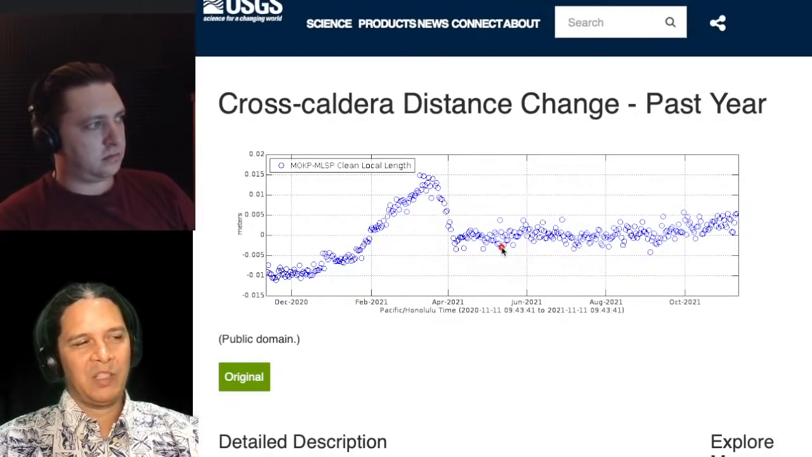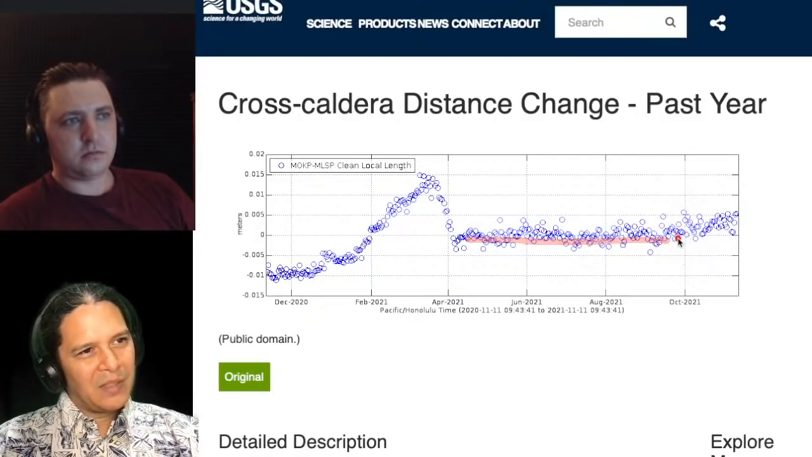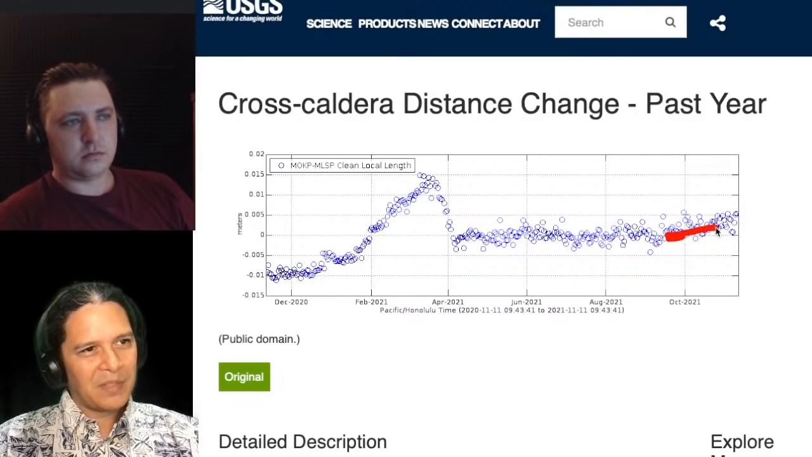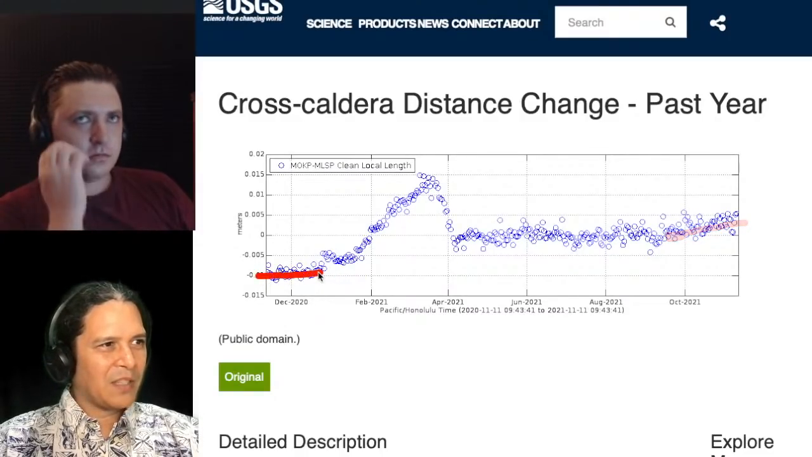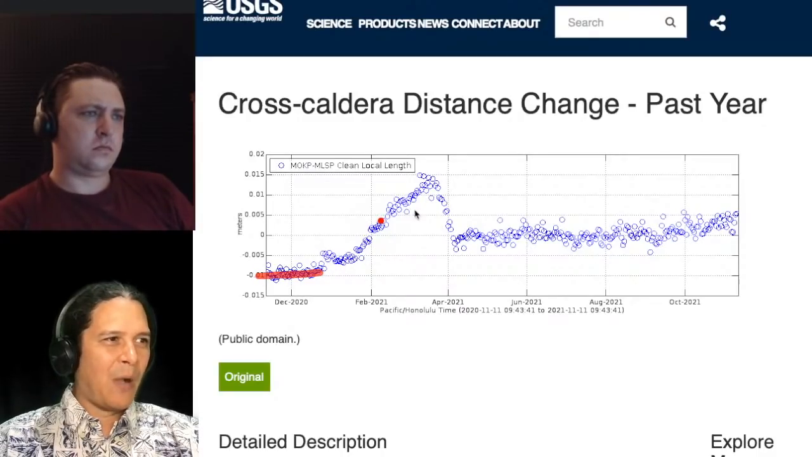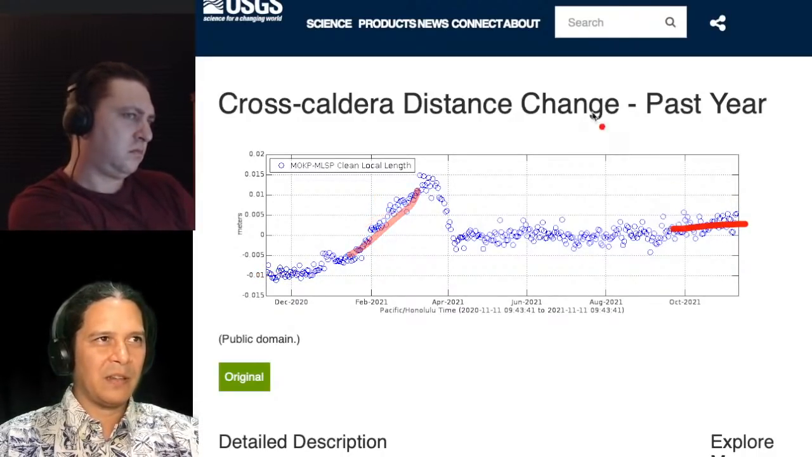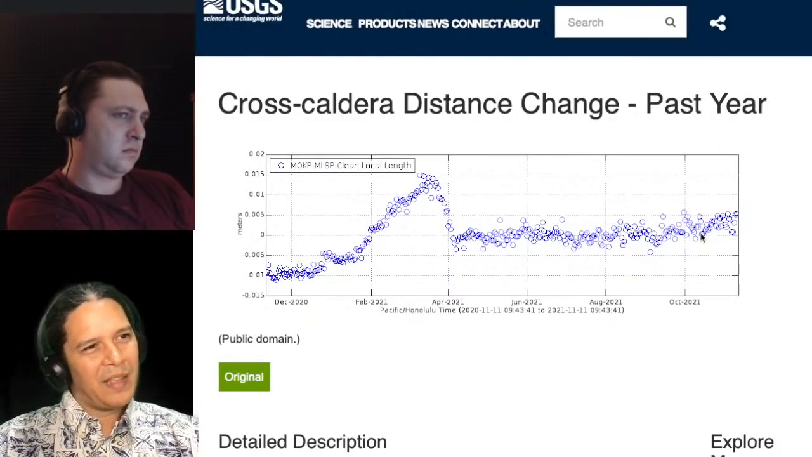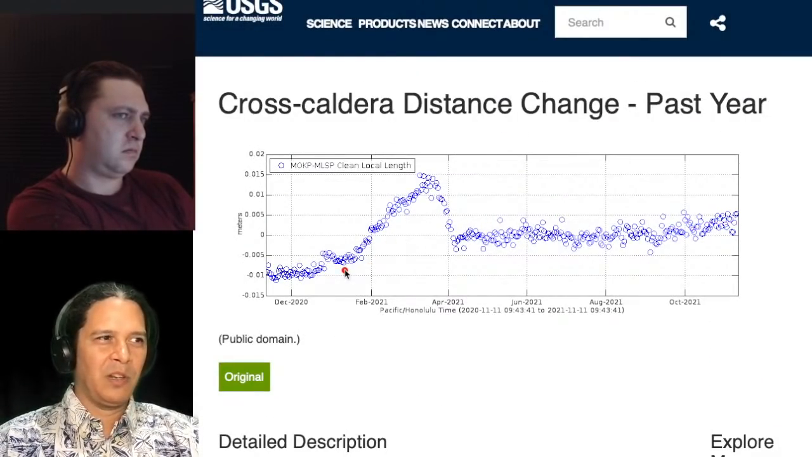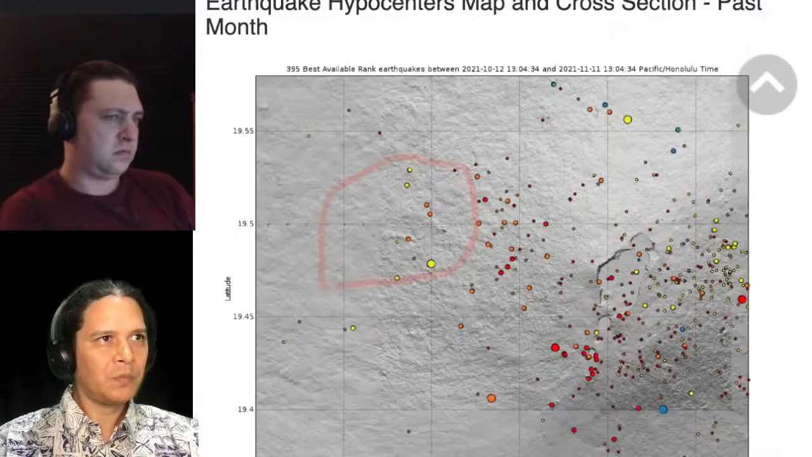It's hard, you really don't see any noticeable change until maybe starting in September or so, right? Maybe it's coming up slightly. If so, it's not very fast. It's similar to something like this. It's not one of these. It's not going on at that kind of rate, right? It's a lot slower than that. And for the past year, maybe it's a little bit higher than before, but it's certainly not showing any signs of what it was doing before.